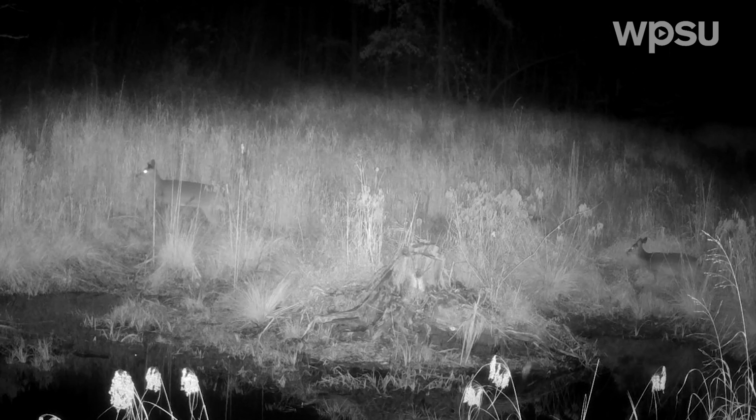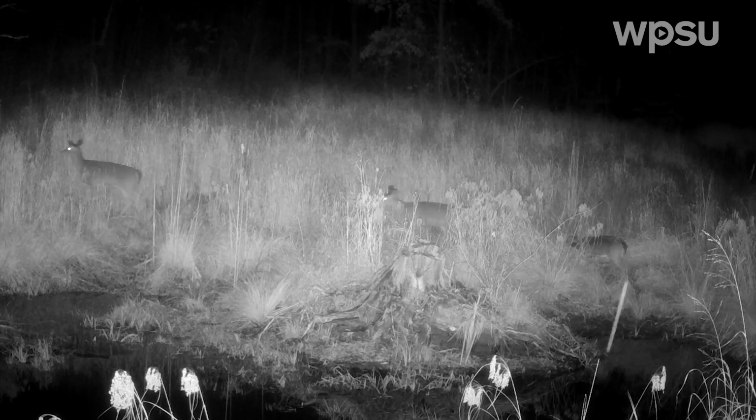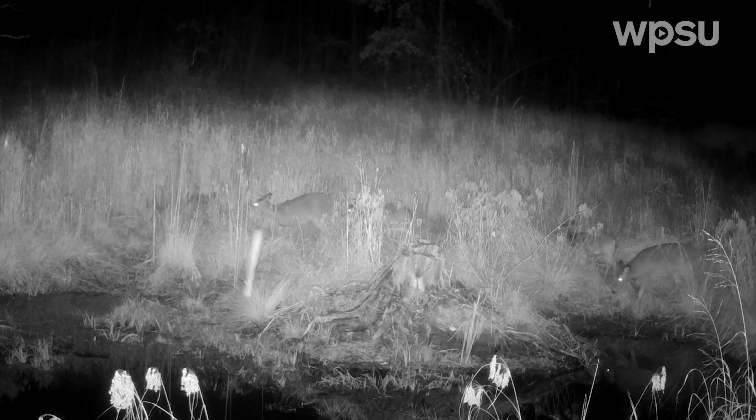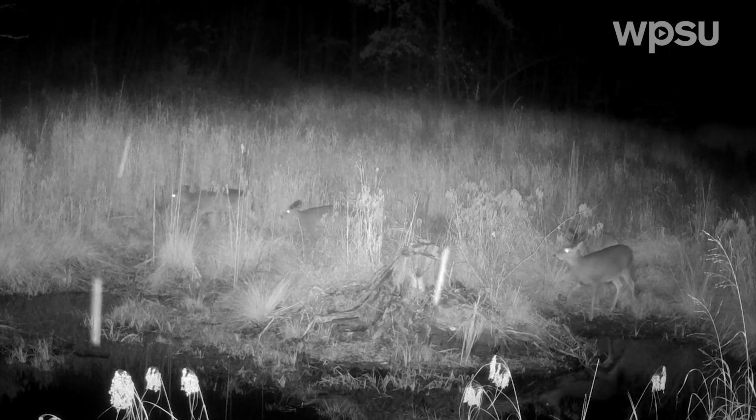After traveling all the way downstream, we find ourselves at the other side of the environmental center, where we caught this very pleasant wintry scene of one of our deer herds passing through Hawksview Meadow.